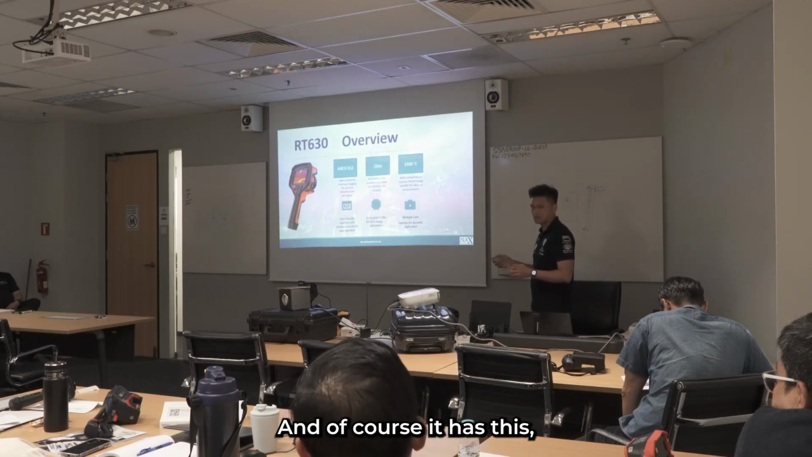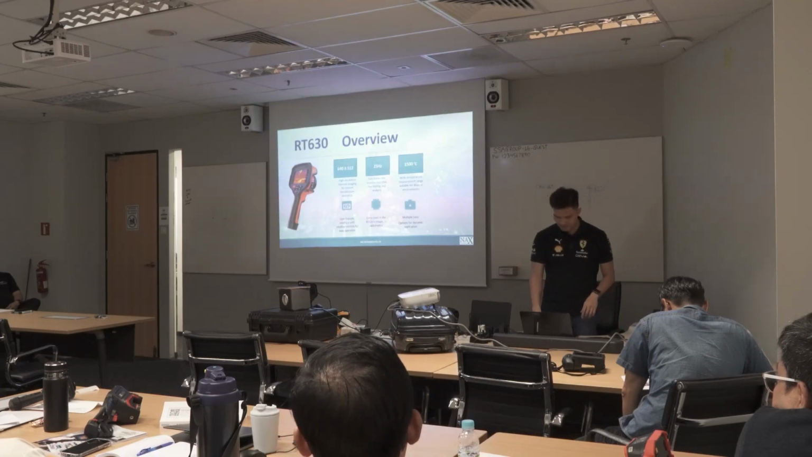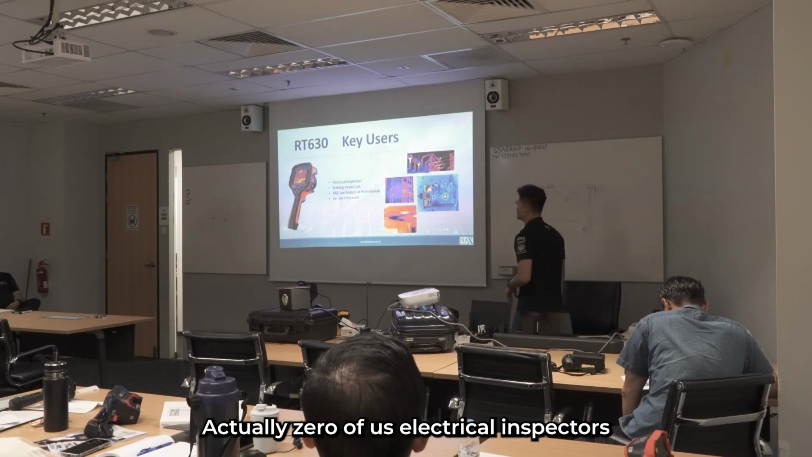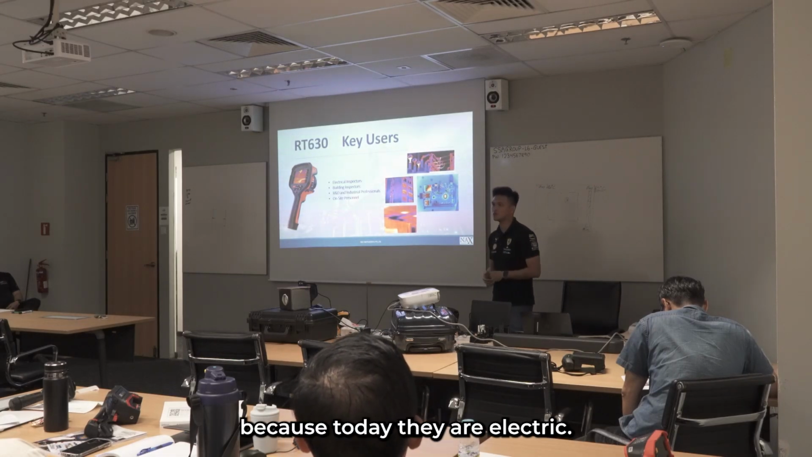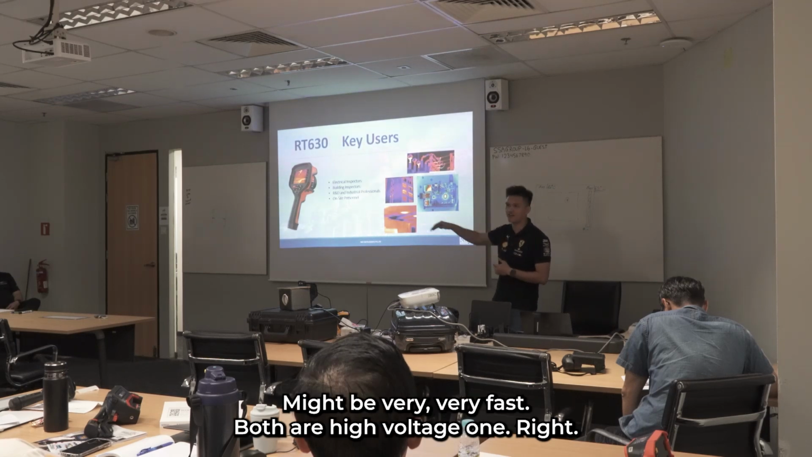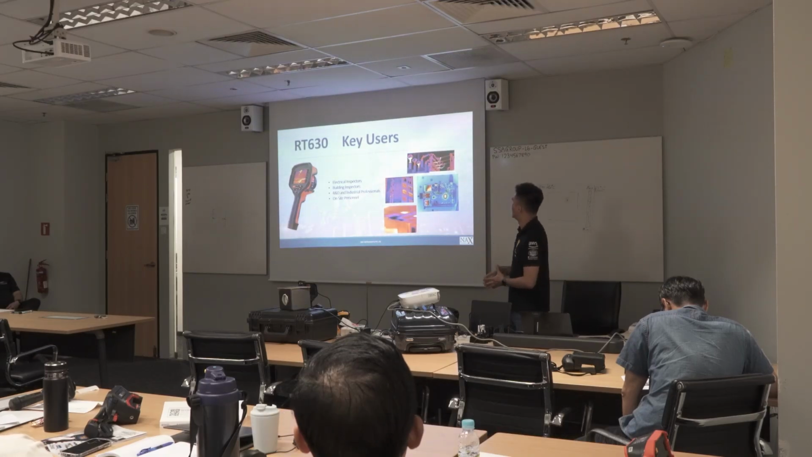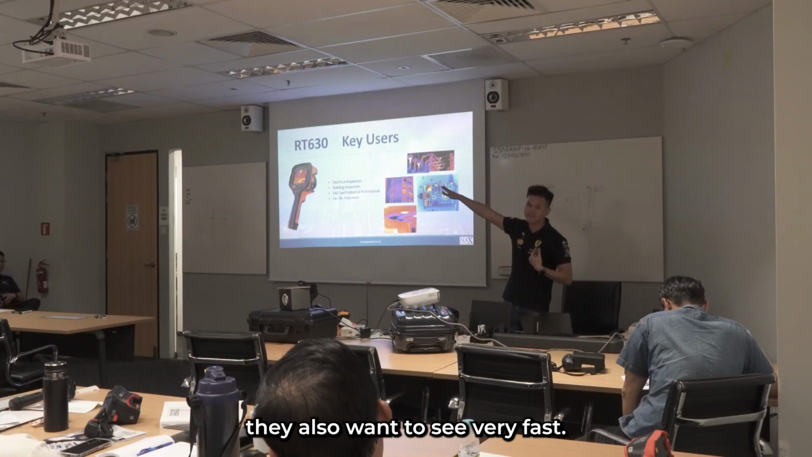And of course, it has multiple lenses for very dynamic applications. All right, so who are the key users of this RT630? Of course, electrical inspectors, because today their electrical equipment might be very far away. Those are high voltage ones, right? They cannot be very near due to safety and hazardous protocols. Or building inspectors, they also want to see very far as well.